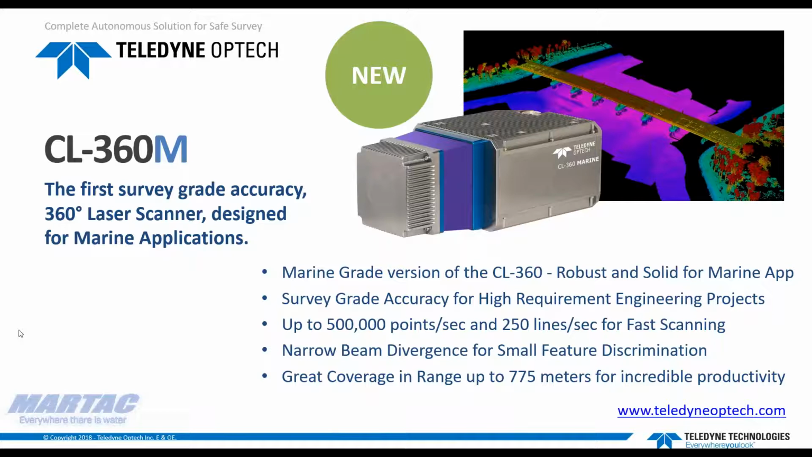It also carries a narrow beam divergence for small feature discrimination, like cables and wires for clearance measurements, for instance, and any small details in the structures, including monitoring applications. In terms of range, it has great coverage, going up to 775 meters for incredible productivity.